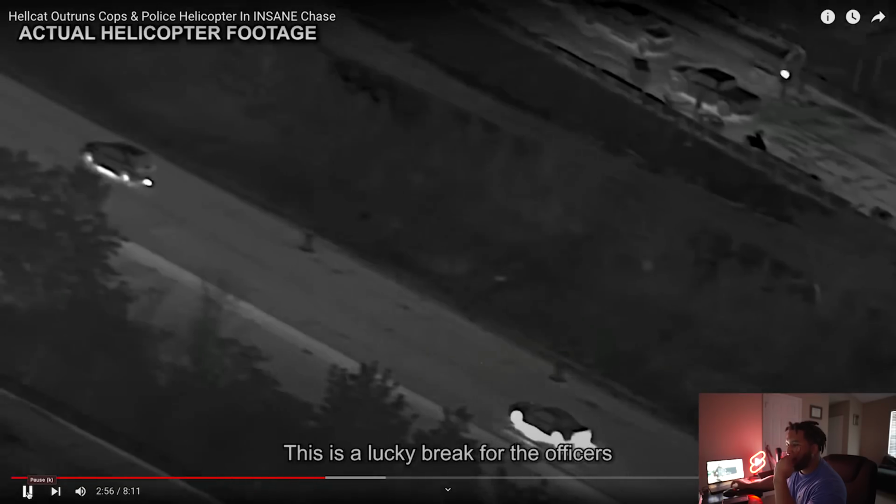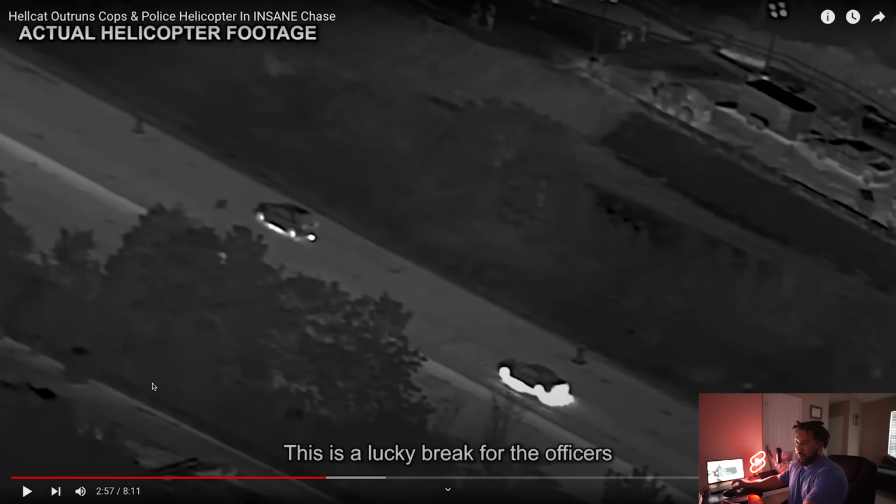This is a look. So look at the Hellcat. Look how white that car is. Everything about that car is white. The tires, the wheels, the brakes, and then the closer they get to it, obviously you'll see the engine.